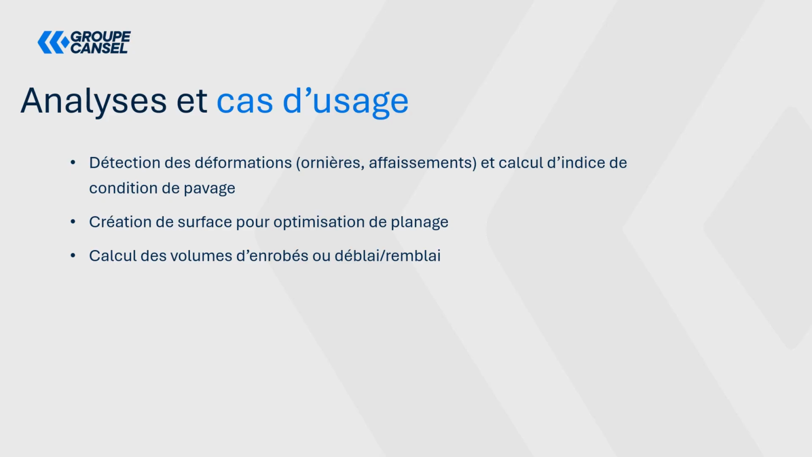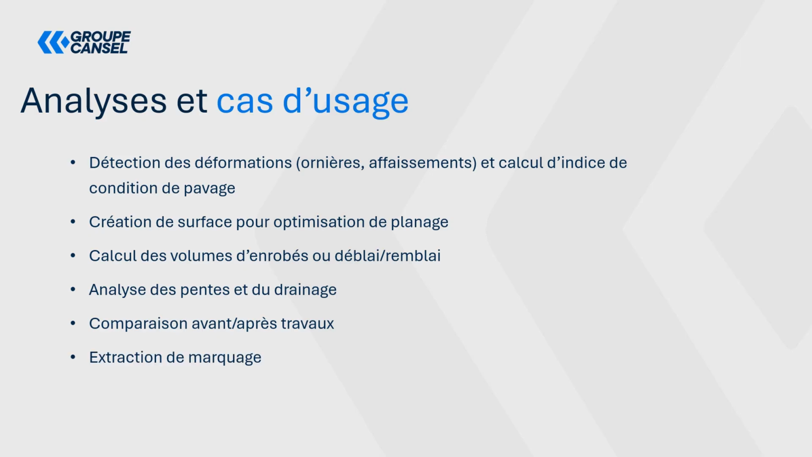Calculating volumes of asphalt, excavation, or embankment is also possible. Slope analysis and drainage analysis, which are different, can also be performed using the data captured through reality capture. Comparisons before and after the various works. Marking extraction as well. So if you need to redo the existing markings, you can capture them outside beforehand, import them into your software, and then redo them directly by using GNSS systems to do the marking directly as well. And finally, there is optimal planning of the milling.